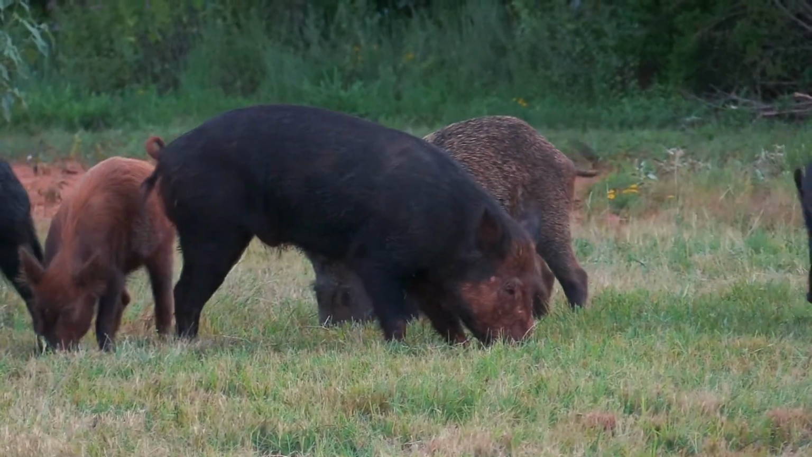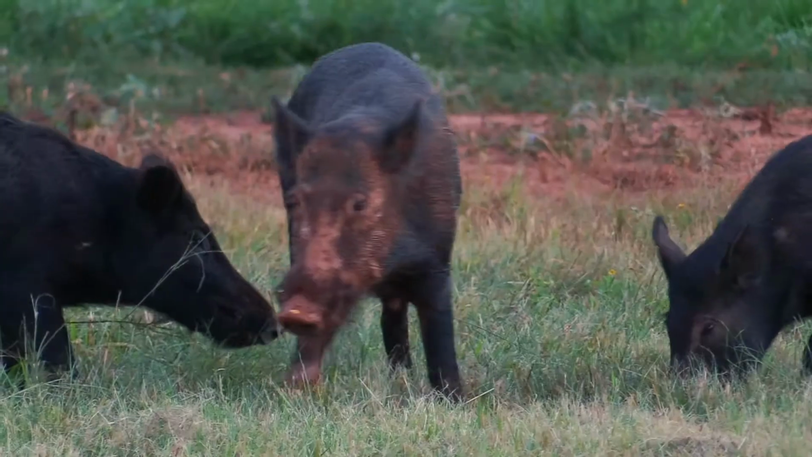So we've got another good group of hogs working in, and there's definitely a good sized boar in there that stands out among all the other ones. So we're gonna let them come in, settle down, and see if we can get a good shot.